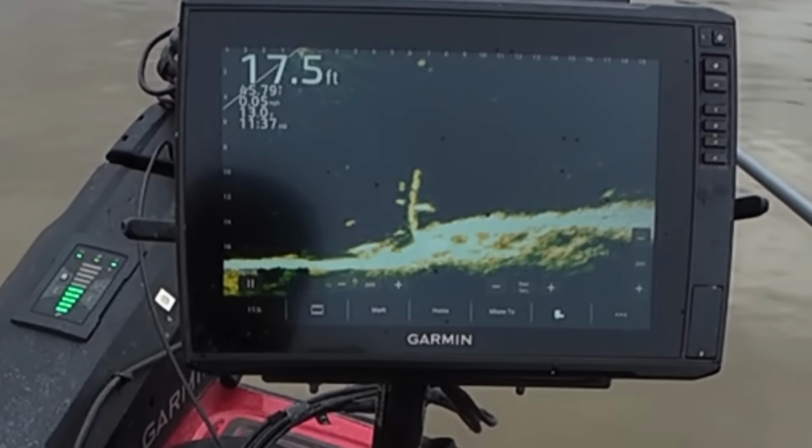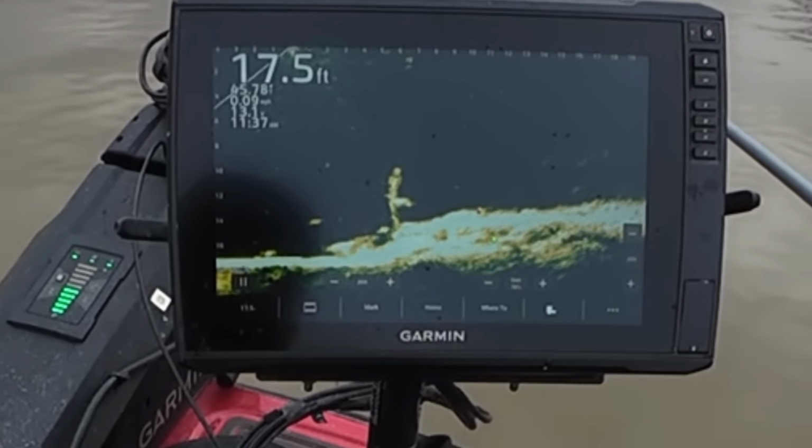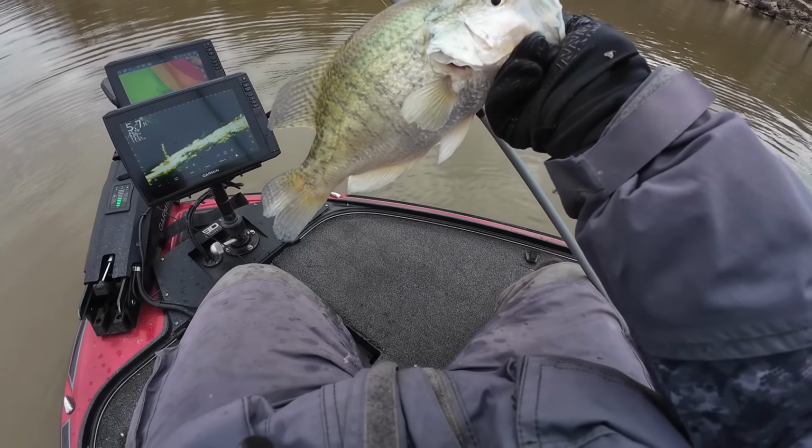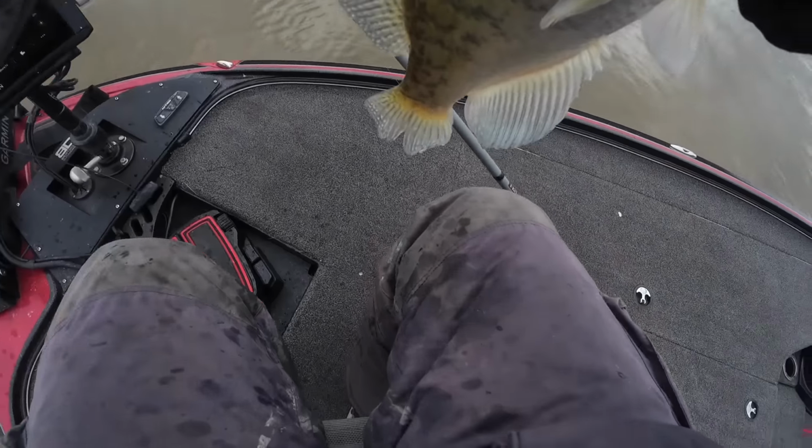So there's another one there. Fish on, I got him. It's a good one too. That is a dandy, yeah buddy. Solid fish. Let's go ahead and weigh him.